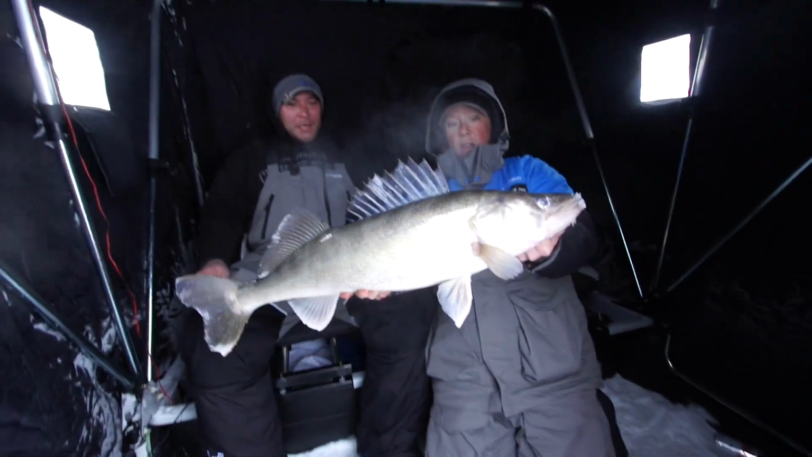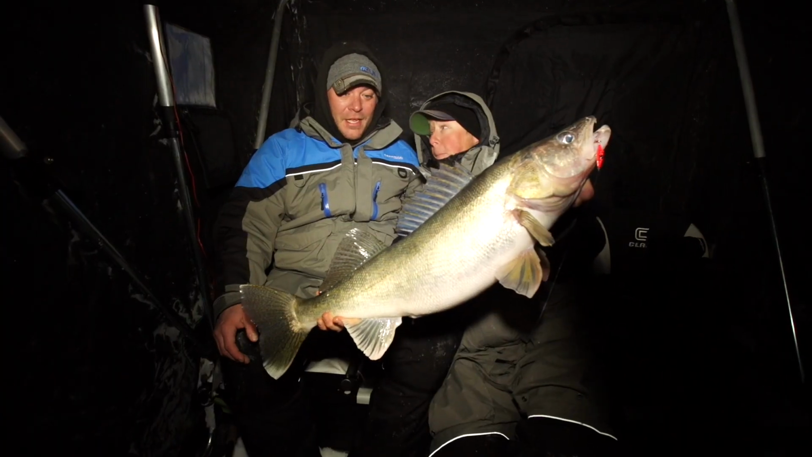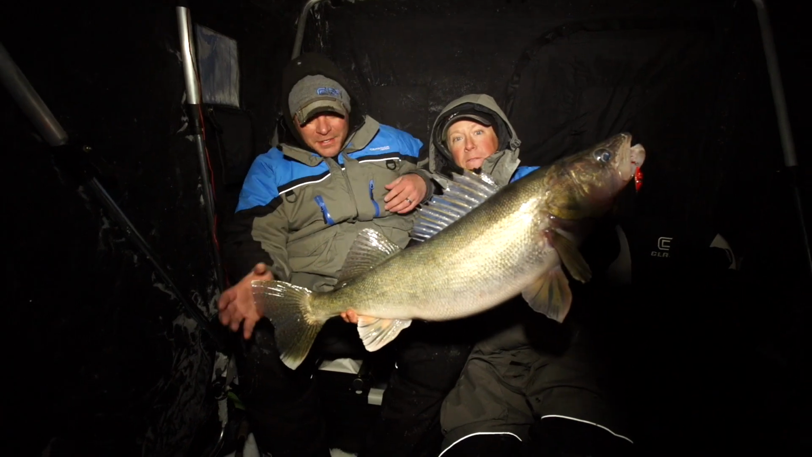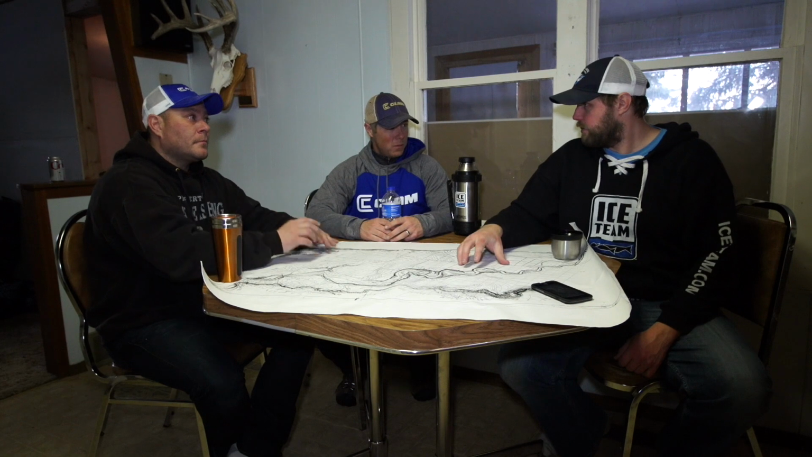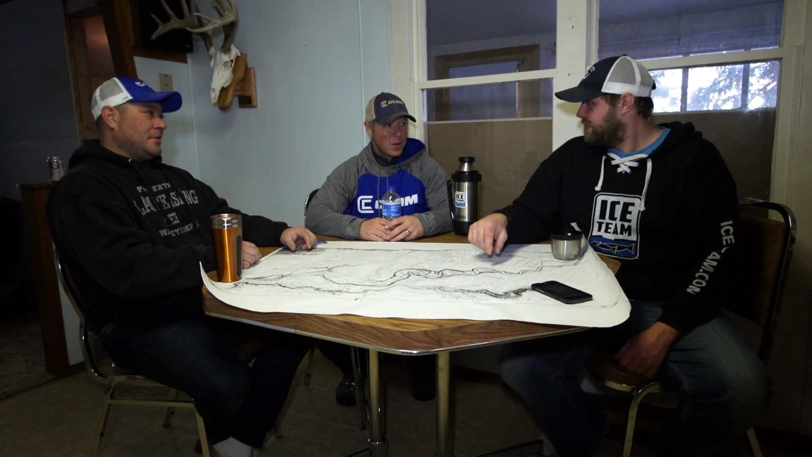Unbelievable. Giant. That is a 12, maybe 15 pounder. That's a lifetime day, right? No matter where you go for walleye in the world, that day that we had there, this whole trip, we caught some fish of a lifetime, and to put that many together in a short amount of time, in a very small area, well, that was awesome.